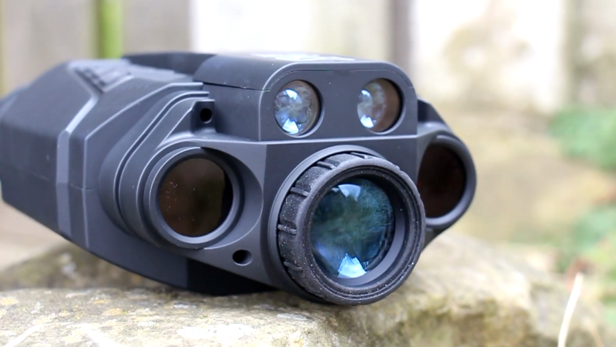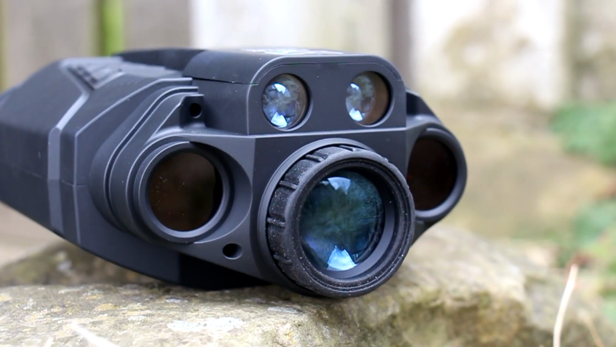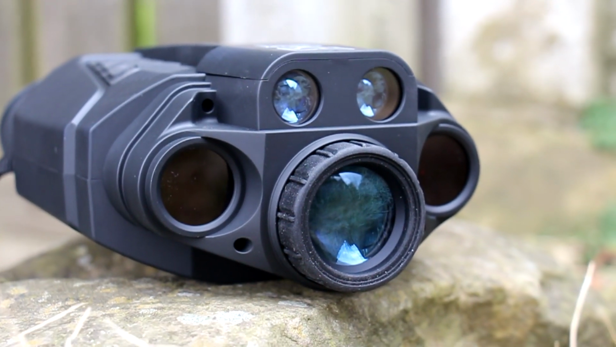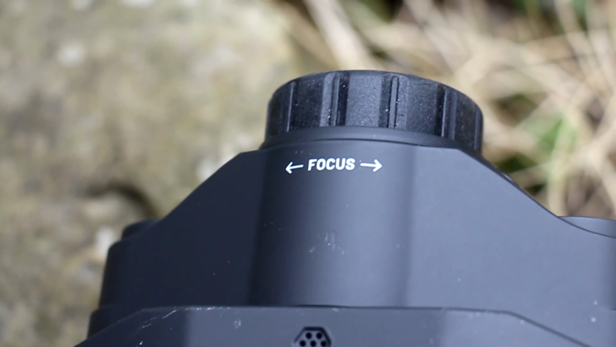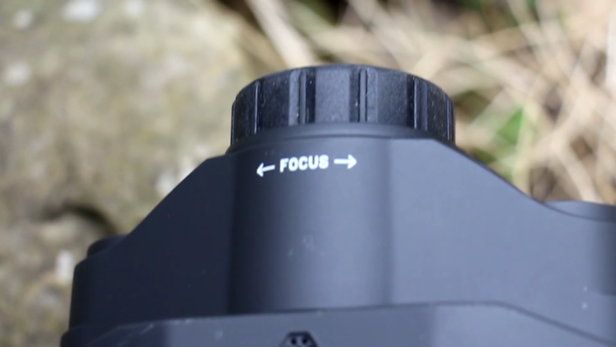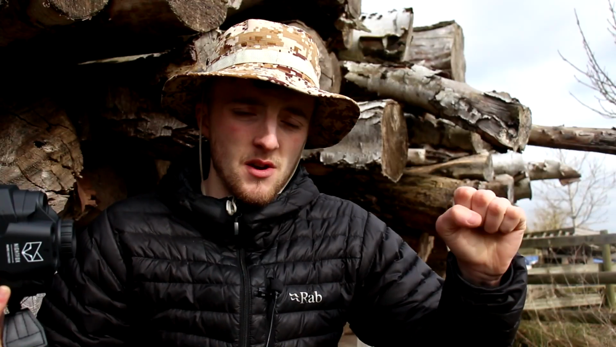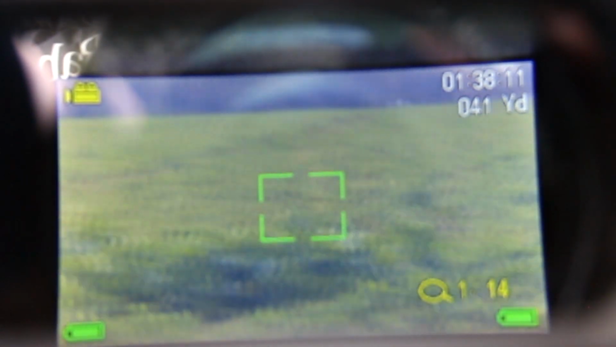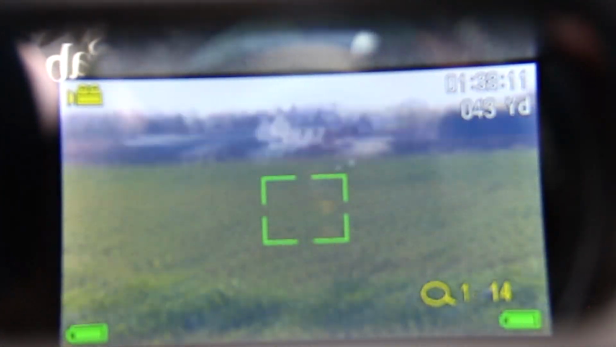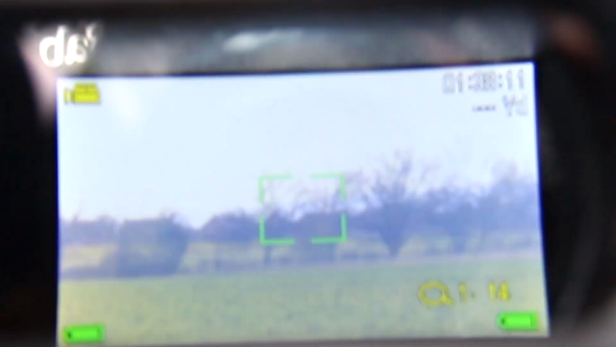You've got focus on the front, same as you do with all the normal NightFox products. Really easy to use, nice soft rubber, lots of grip on there. The buttons are pretty much the same, apart from the extra range finding one there. When I recorded through this, you could see the laser pinging away. I think it would be quite good to have the option of recording the screen, so the digital information that's being relayed to me as well, because then you'd be able to see the exact range and what I'm seeing.